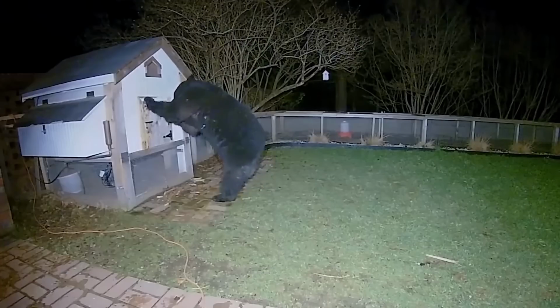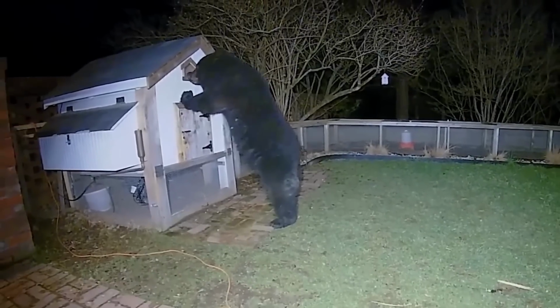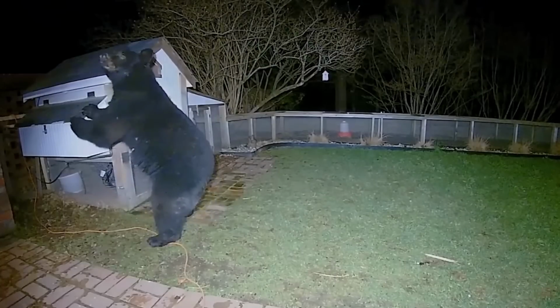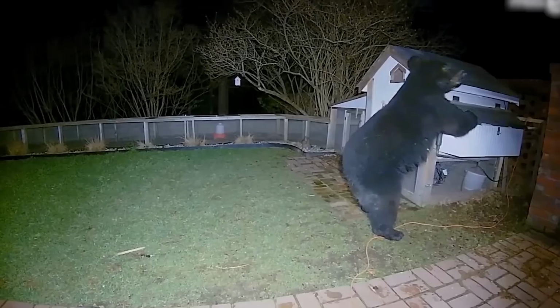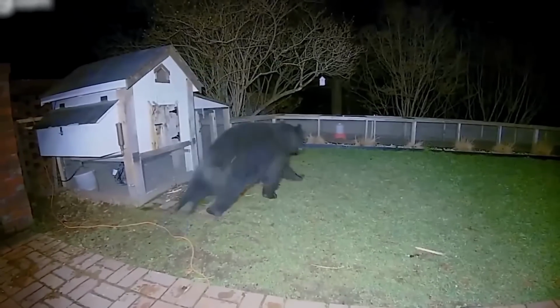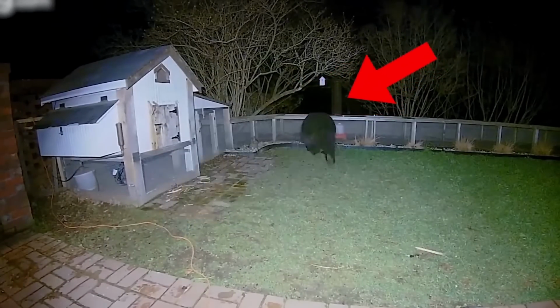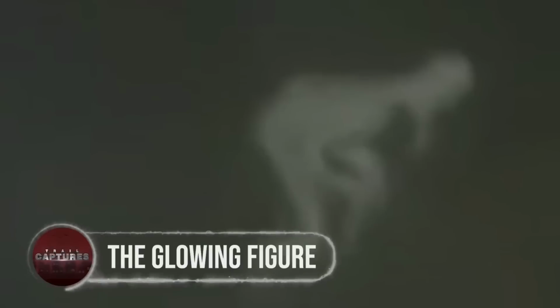and the bear resorts to force, clawing and biting through the wood. But wait, the homeowner's trail cam has a surprise in store. An alarm system startles the intruder, forcing the bear to retreat into the shadows, leaving the homeowner in awe of the midnight marauder.